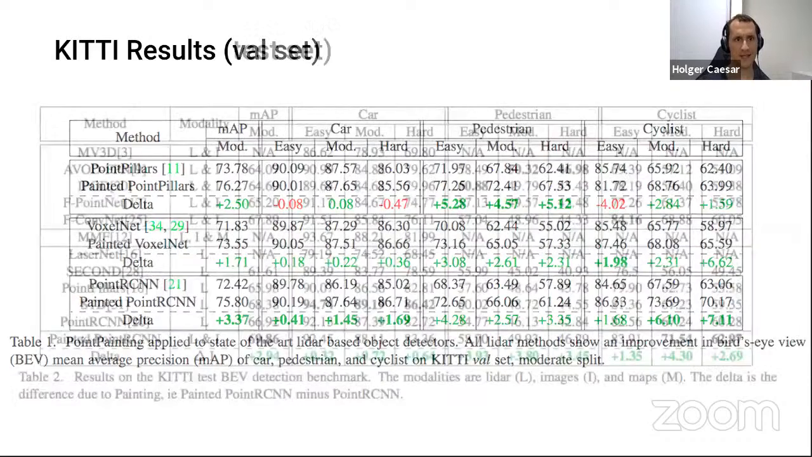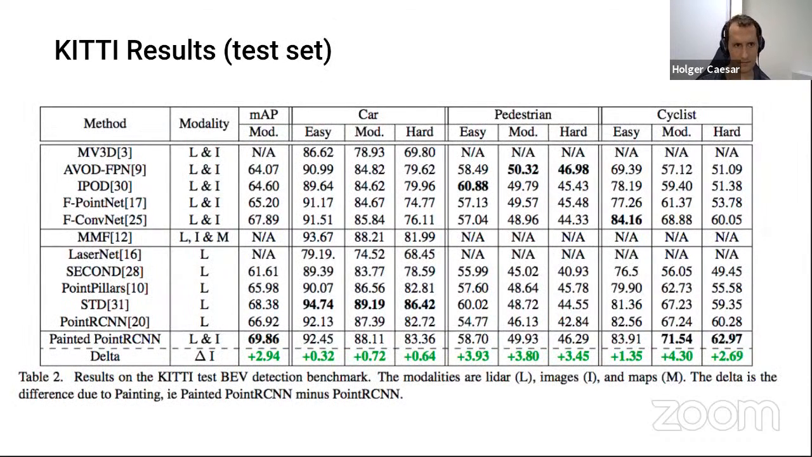And then if we look at the test set, again, many different methods are compared here. We chose the best method at the time, PointRCNN, and applied PointPainting on top of that, and we get another 2.94% improvement, which resulted in state-of-the-art results. So that's very neat. And of course, if you consider that an autonomous vehicle may already have the LiDAR-based detector and the camera-based detector or segmentation method, then it is basically straightforward. It's for free to do PointPainting.